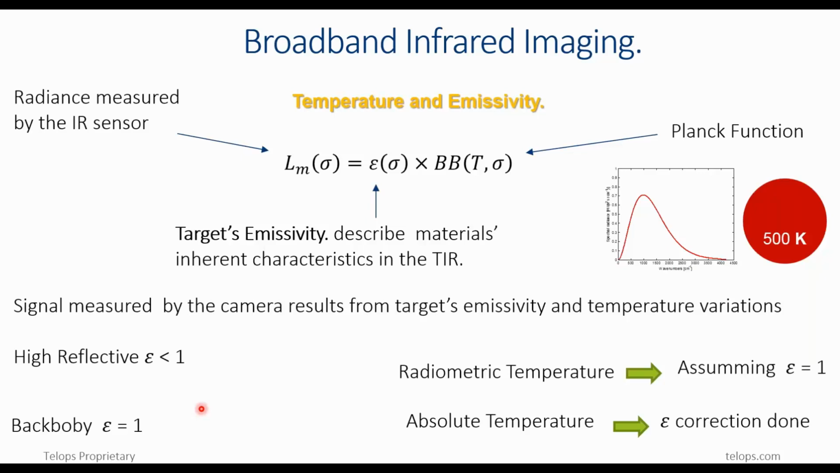The signal measured by the camera mainly results from two contributions: the emissivity variation or temperature variation in the scene. The emissivity describes the material's inherent characteristics in the thermal infrared, and the temperature contribution is described by the Planck law I discussed one slide back.